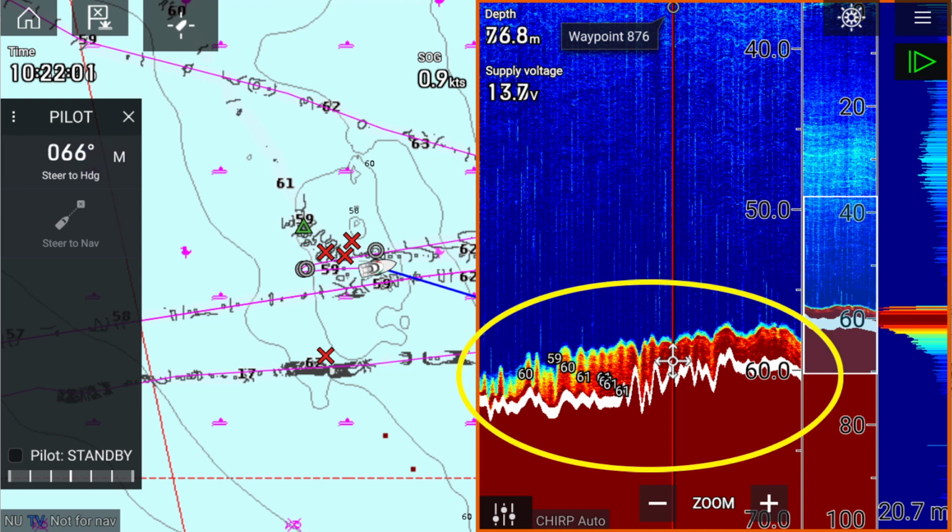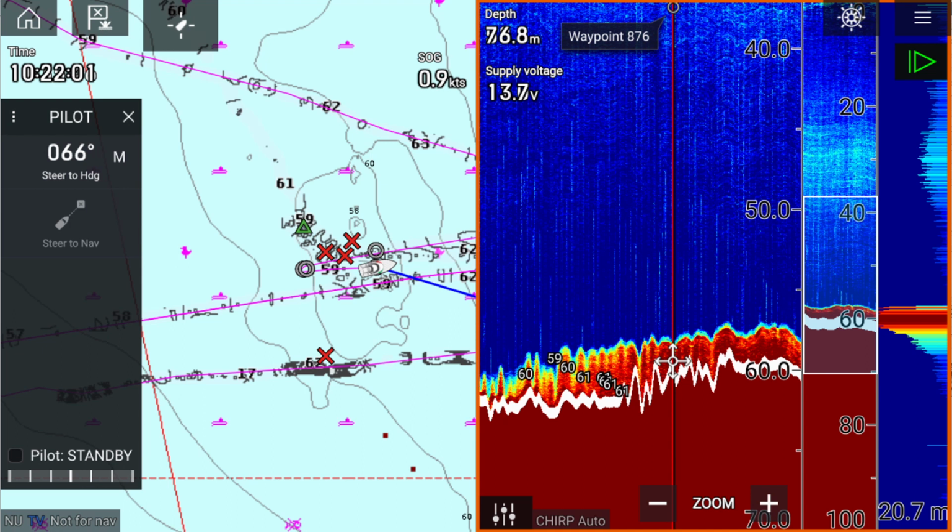Usually the hard corals that I know are hard corals show a little bit stronger return, but it could be a heap of branching coral which doesn't show quite as strongly. In any event, I thought it was worth marking to come back and have another sweep around it, maybe next time or two I'm out here, and if I haven't seen any fish after that I'll wipe the mark.